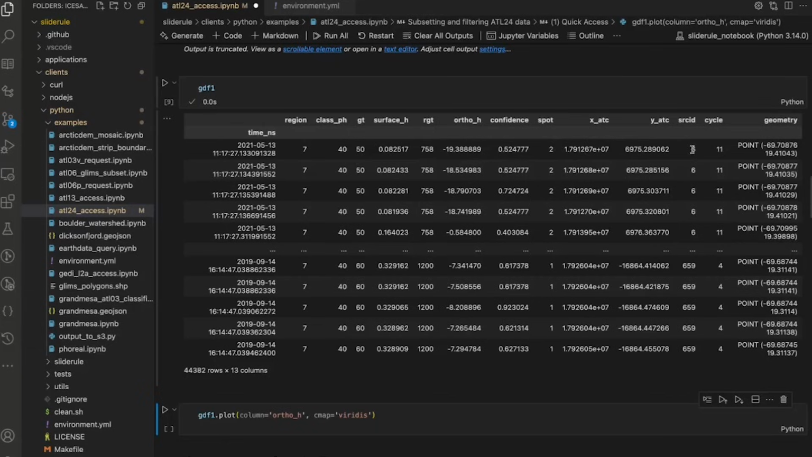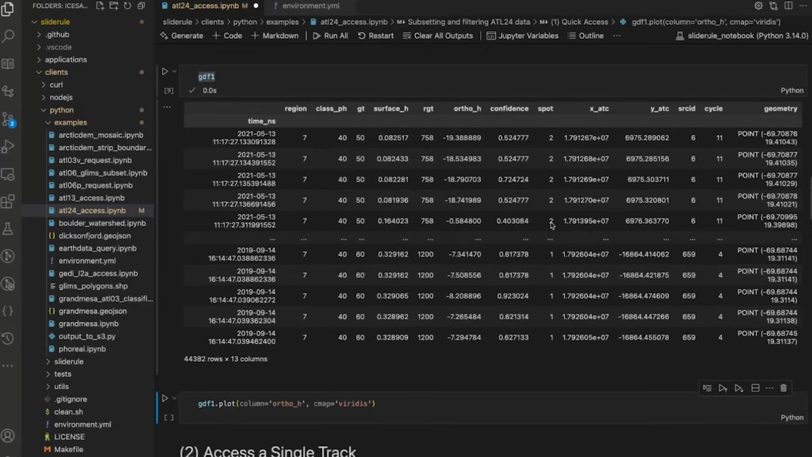Embedded in the metadata of the GeoDataFrame is a dictionary that links source IDs to granule names. And lastly, this is which cycle the data was collected at. And we have the time and the lat long. If you're familiar with GeoDataFrames, this lat long is encoded as a point geometry.